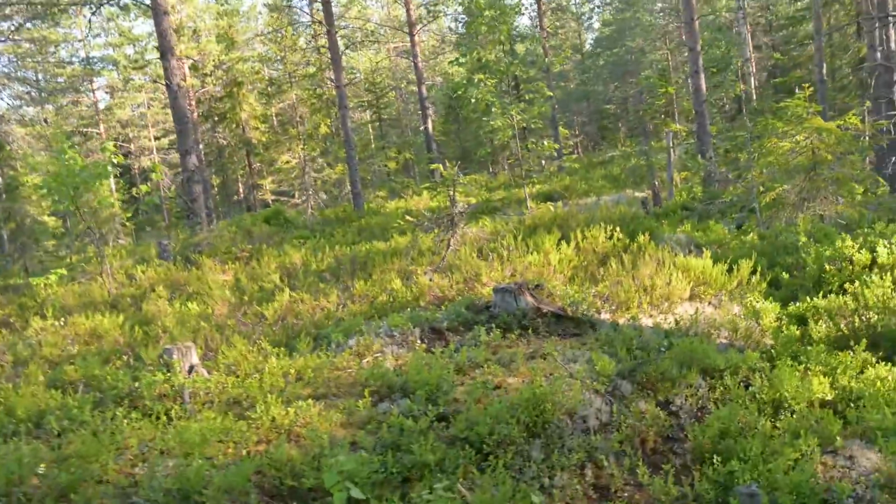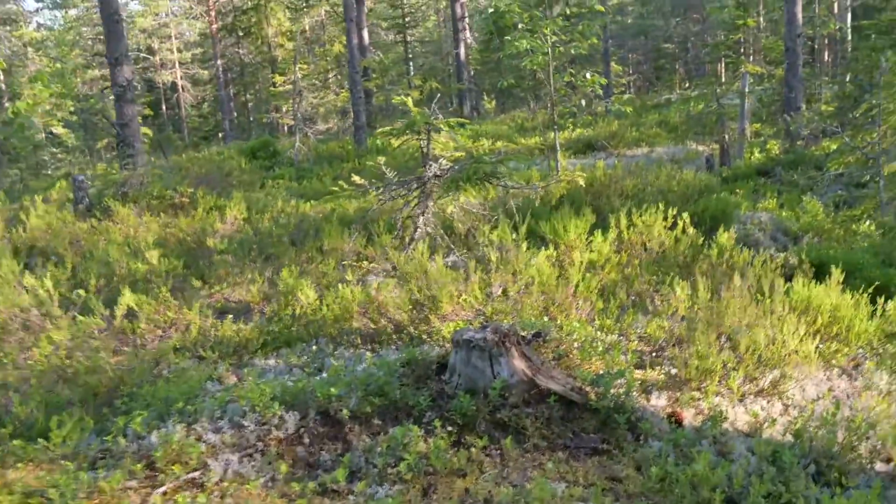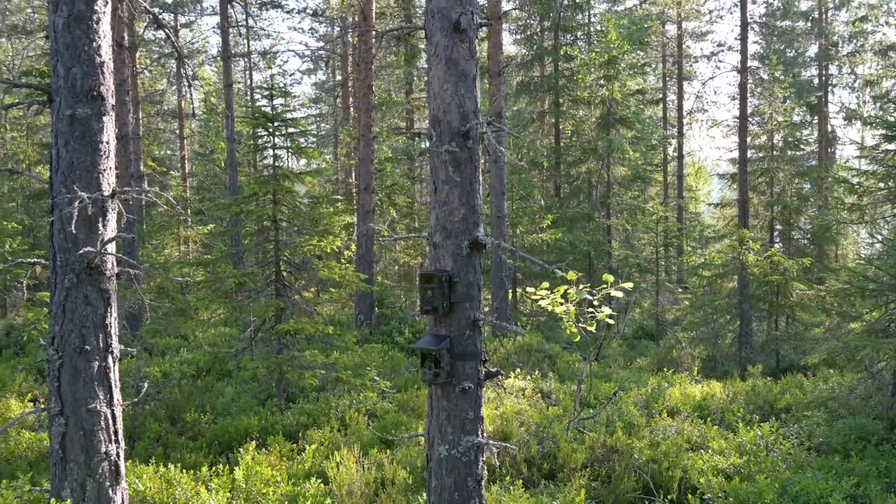So another early morning jaunt out into the woods, and here we are to fetch those wildlife cameras. And yeah, I'm just approaching the stump, and it looks like the food's all been taken, which is excellent, and there are wildlife cameras.